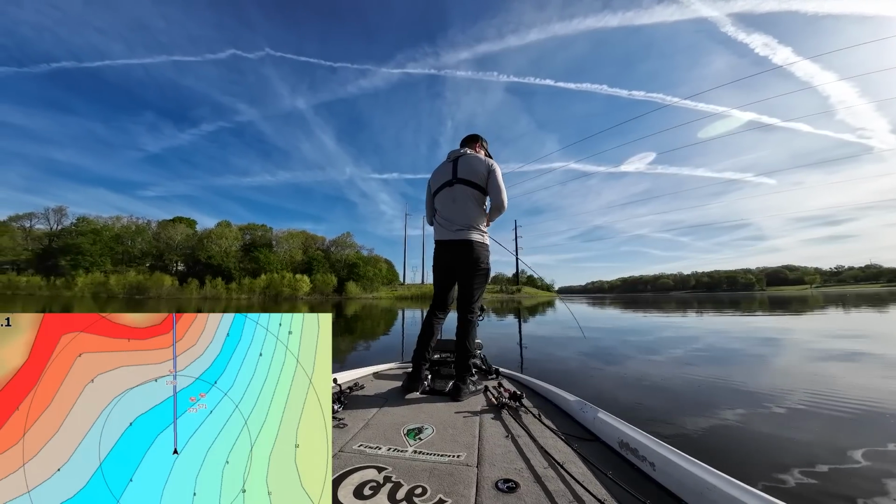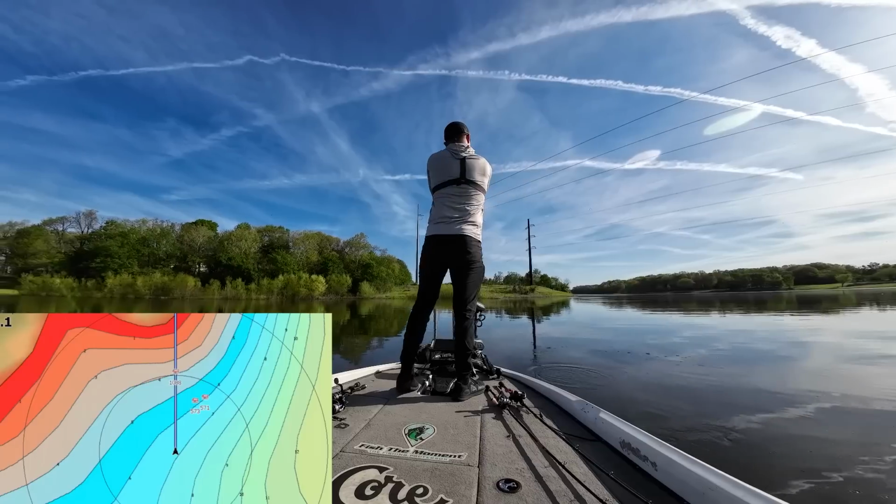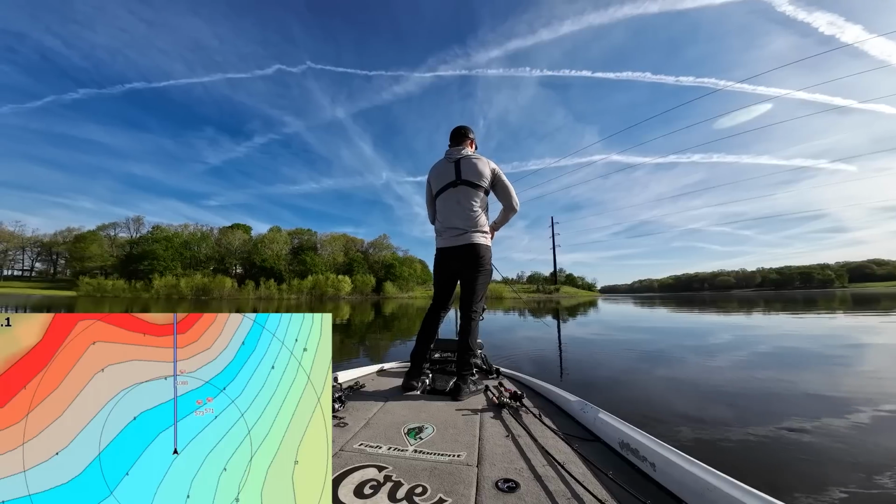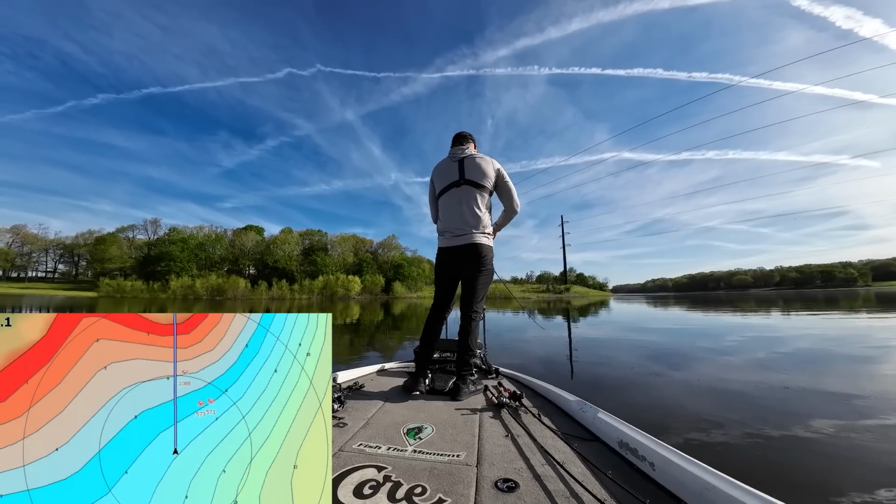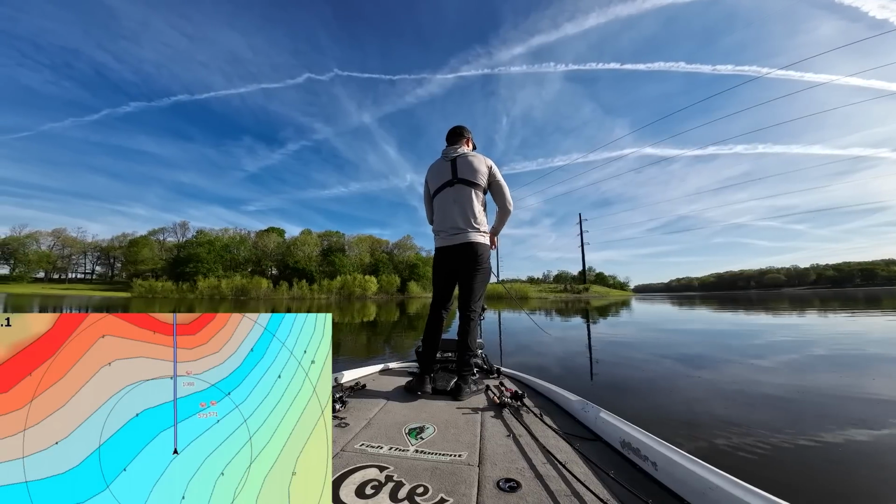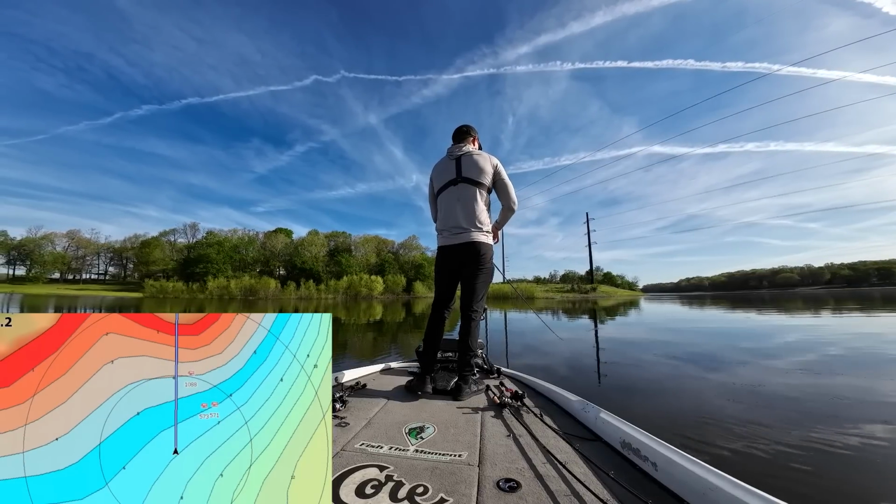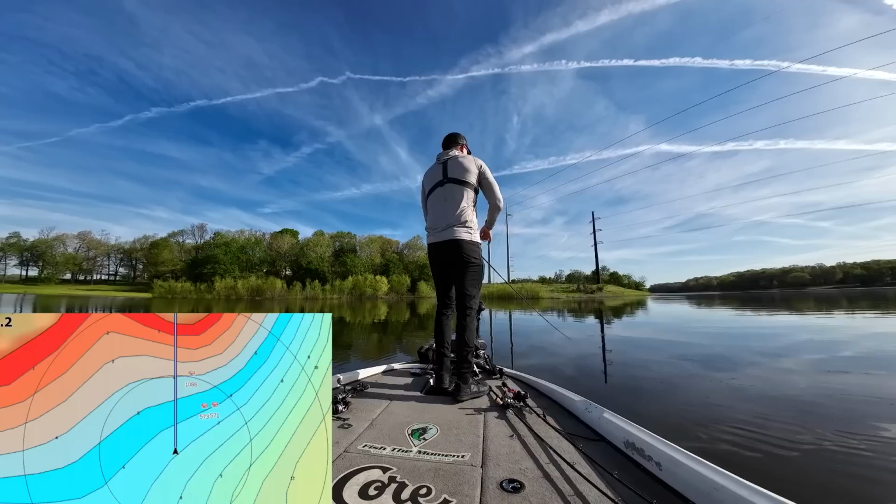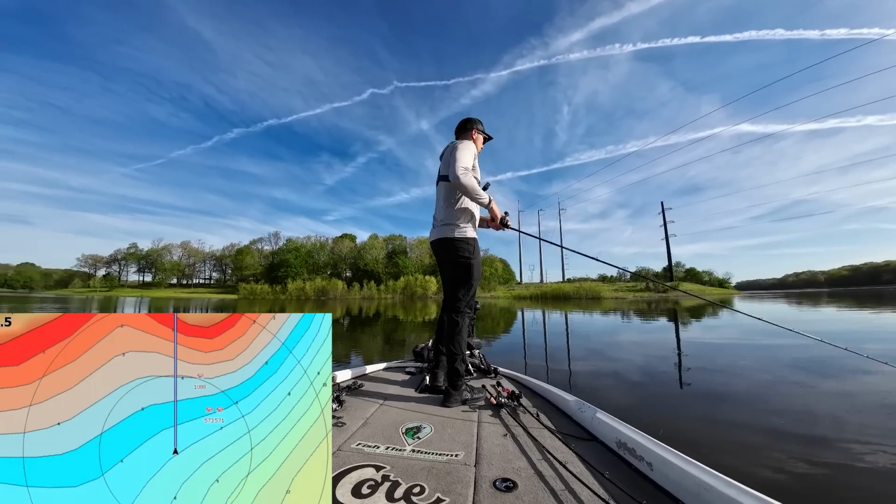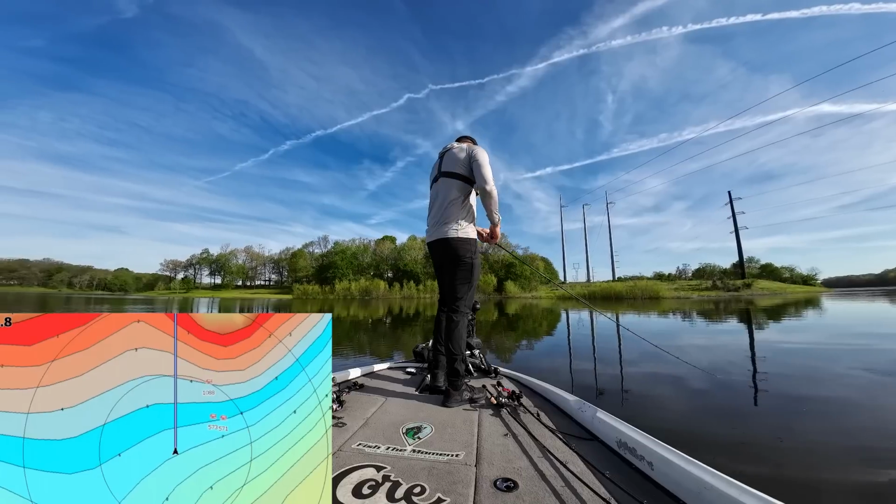Didn't really hit the bottom great on that cast. May need to reposition my boat as well to work this bait uphill, just because those fish were sitting on that slope more so than on the flat spot. And so what we might have to do from a boat position standpoint, ooh, thought that was a fish, hit the next piece of brush.